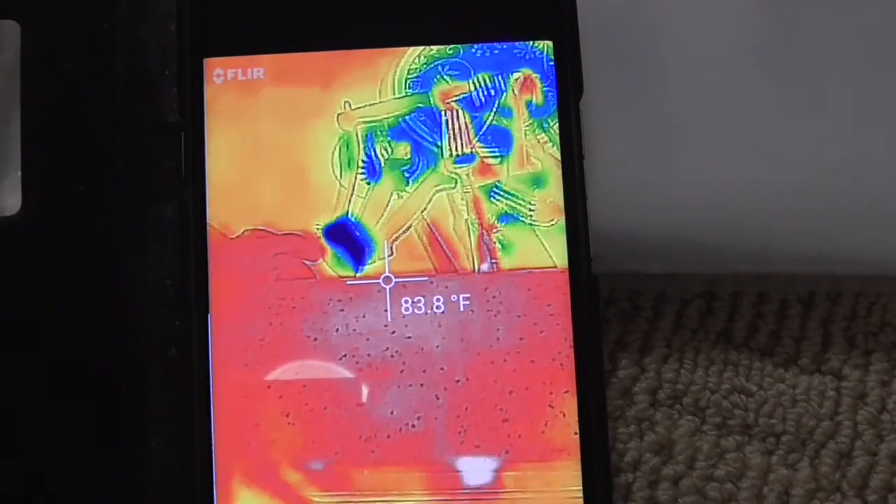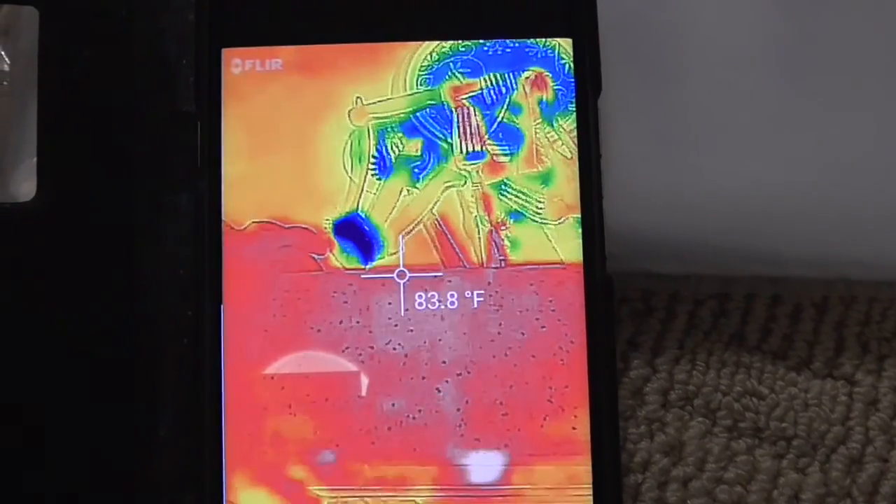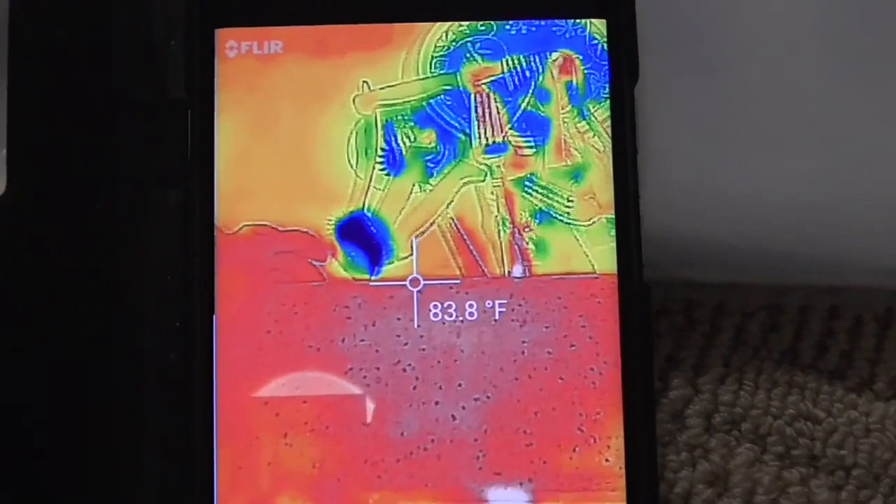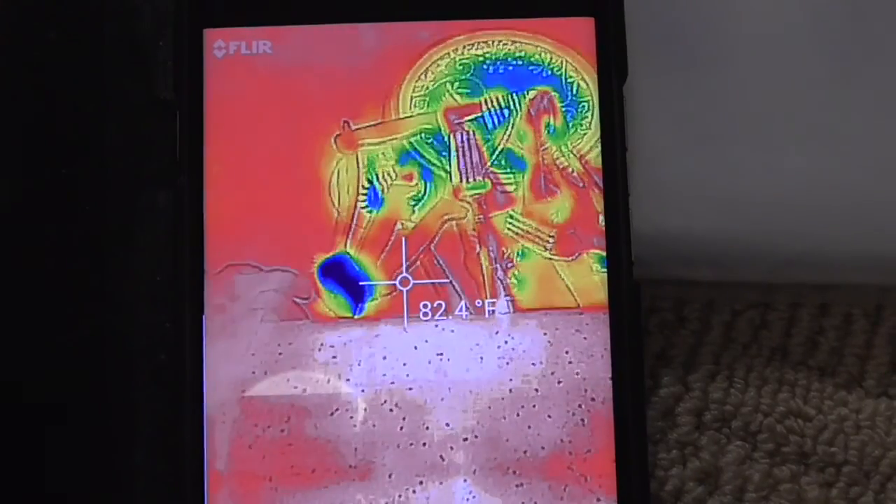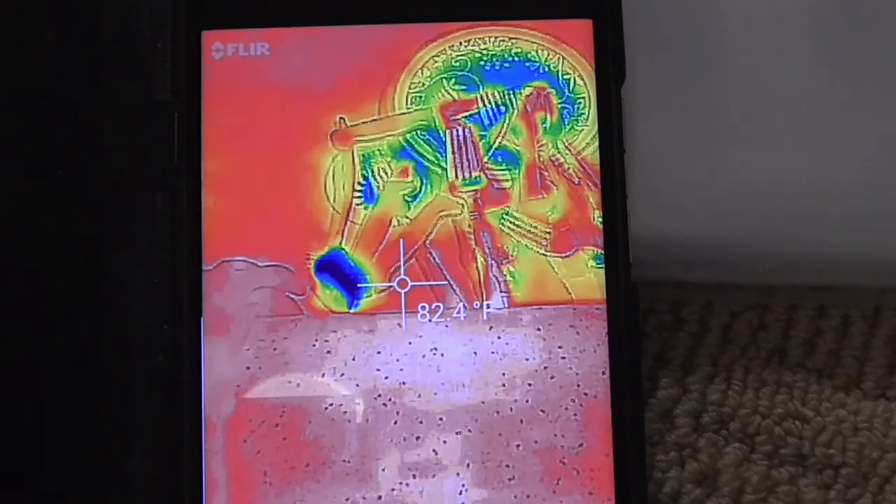This is definitely going to go back. I'm not going to keep this. The battery life is terrible. The charging time takes too long, and the picture is just not that good. I'm just not happy with it, so I will be returning this to the Big A.